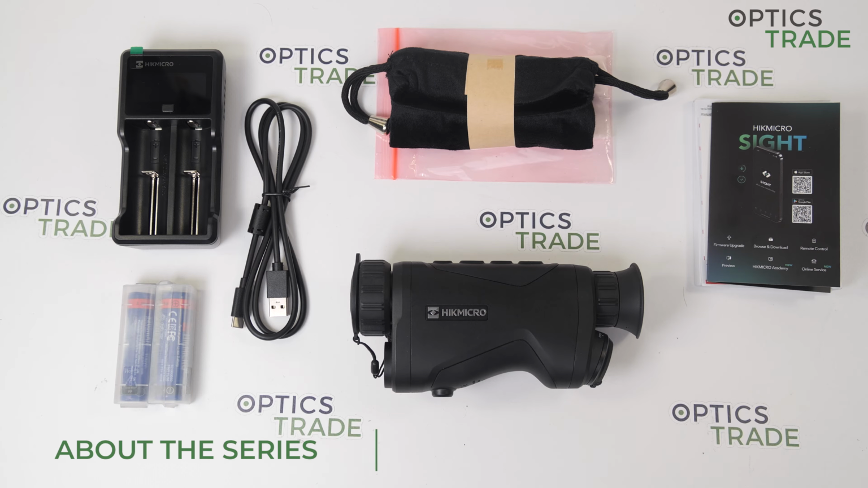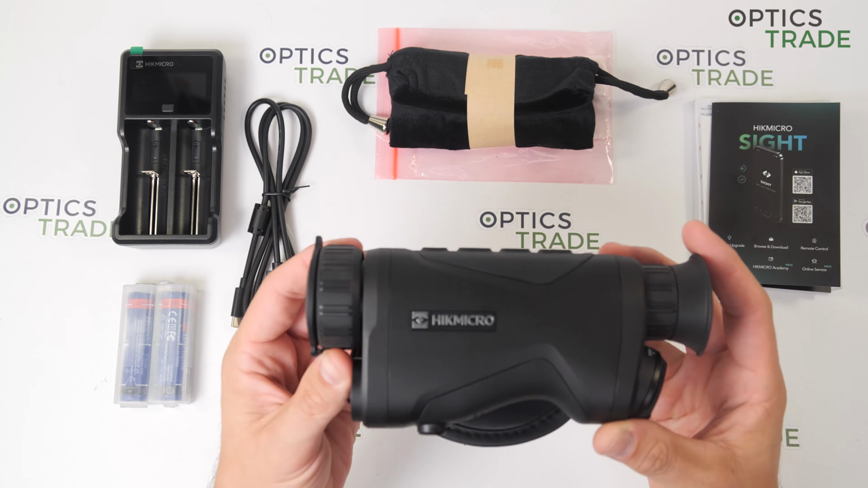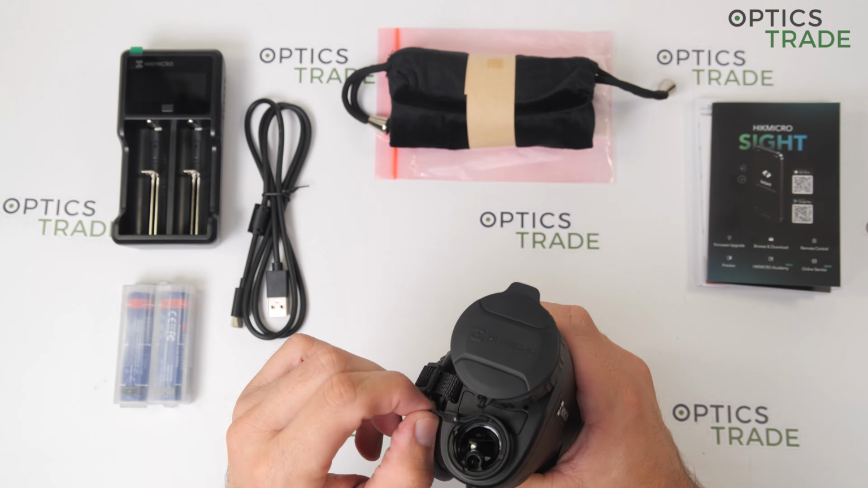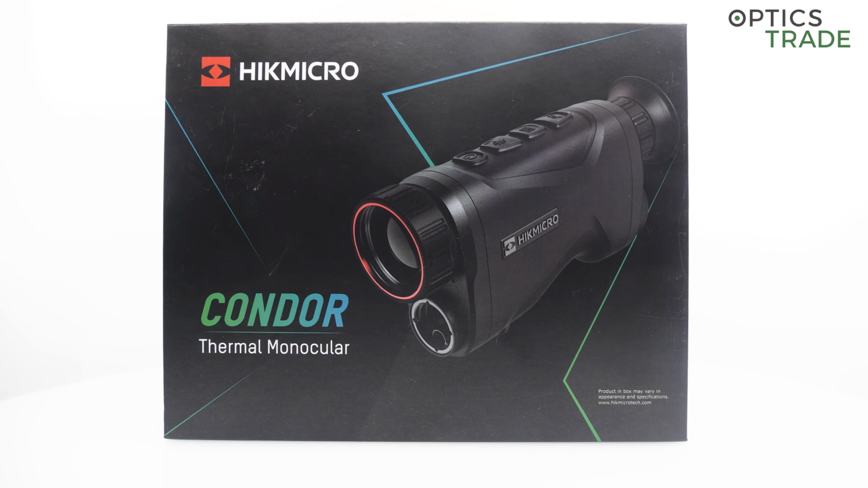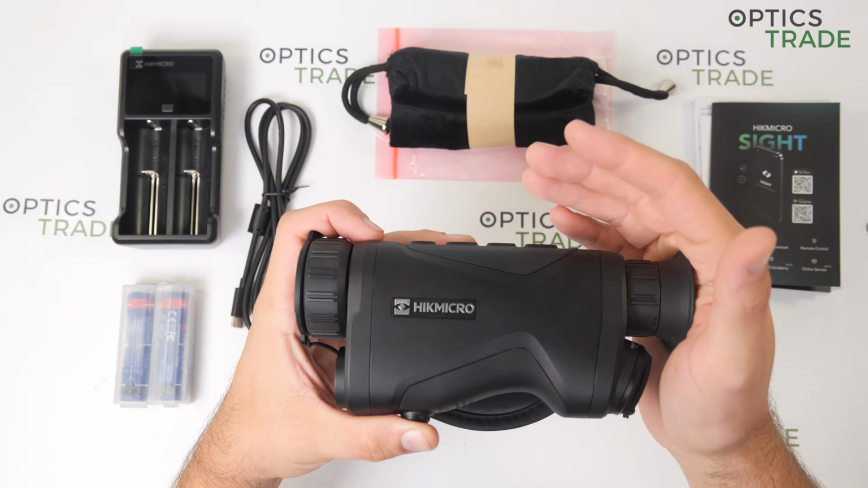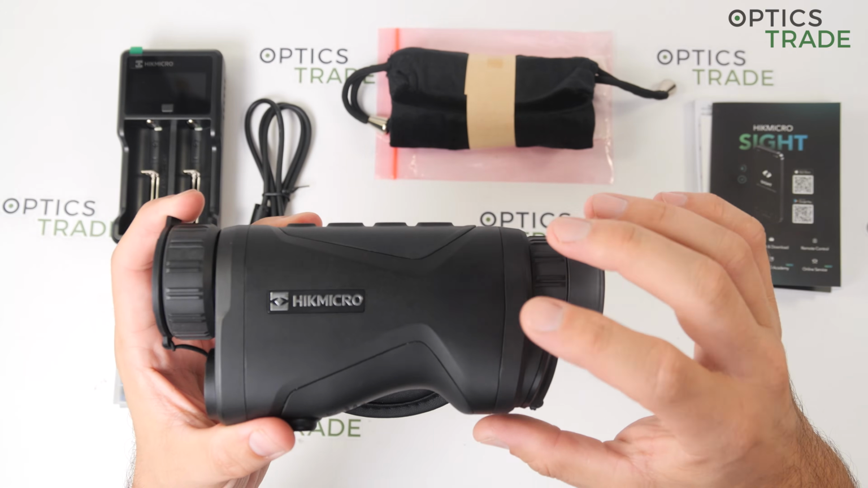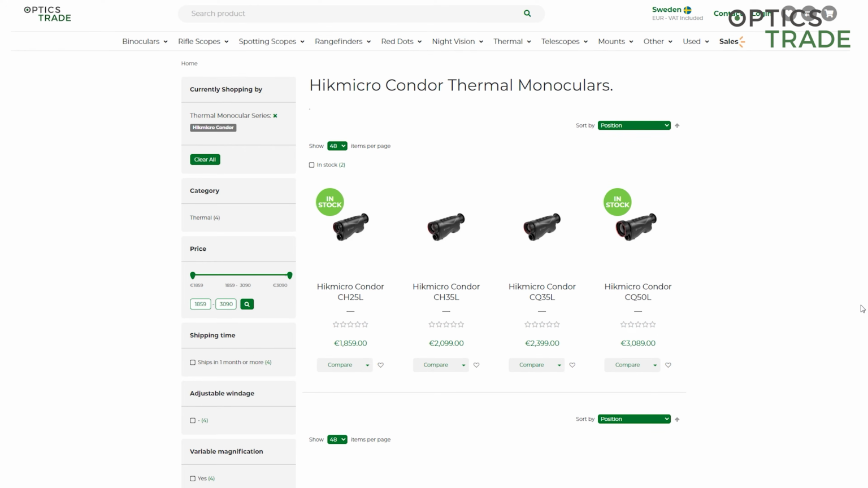So the Condor series of devices are thermal monoculars with an integrated laser range finder. And this new series of devices was introduced in fall of 2023. Condor series are currently the best and latest thermal monoculars from Hikmicro, and currently there are 4 models available.